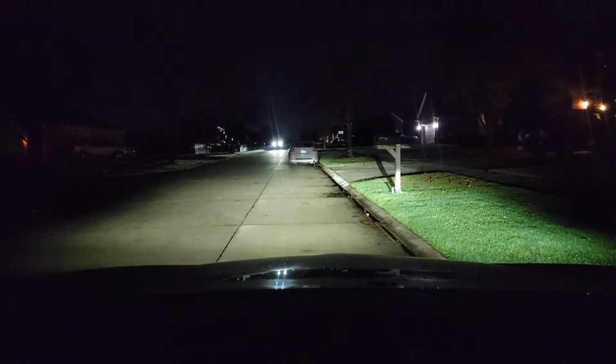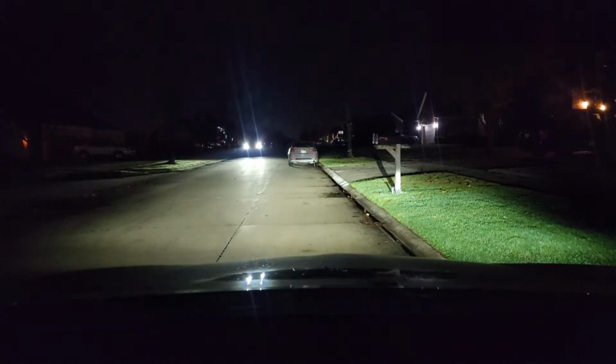See how they flick their lights? And that's a common courtesy. Within 500 feet, you're supposed to turn off your lights.